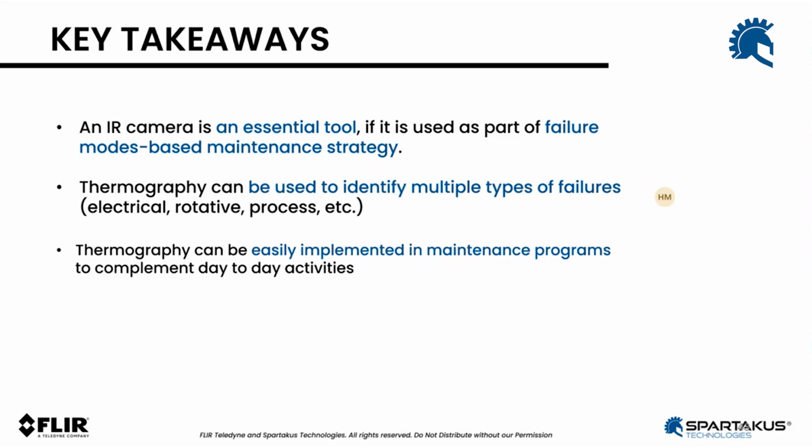Part of the global maintenance strategy, we've seen the considerations. Where is your program going to reside: CMMS, APM, or camera software? How are you going to trend the data? How are you going to take action when you find defects? How are you going to create work orders?